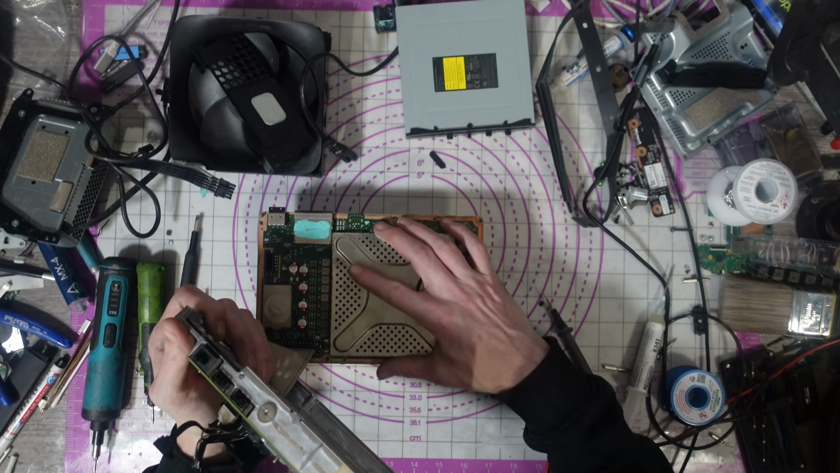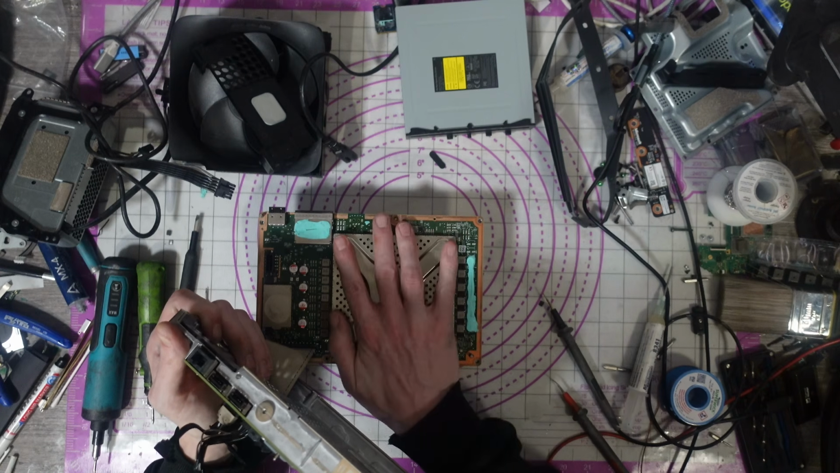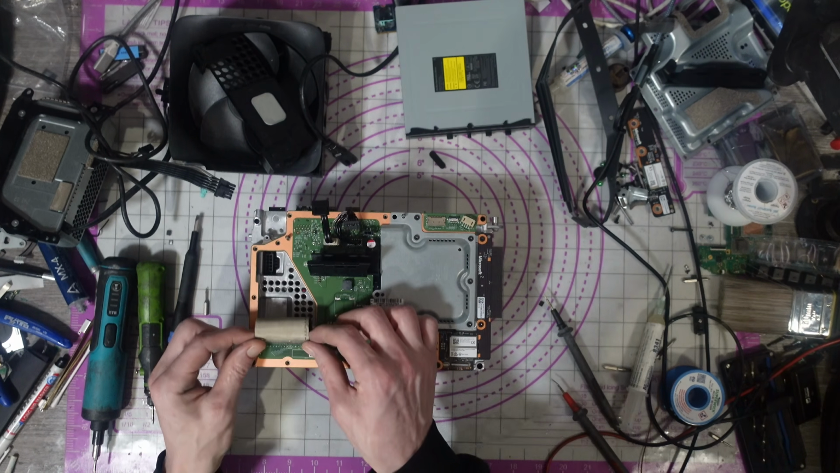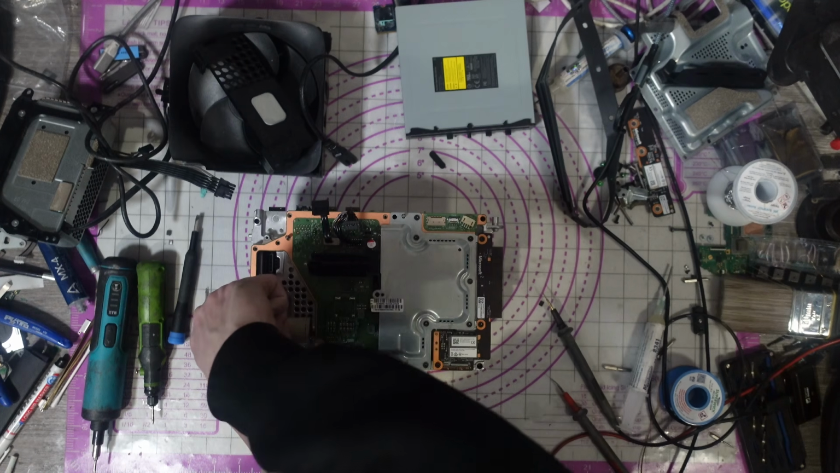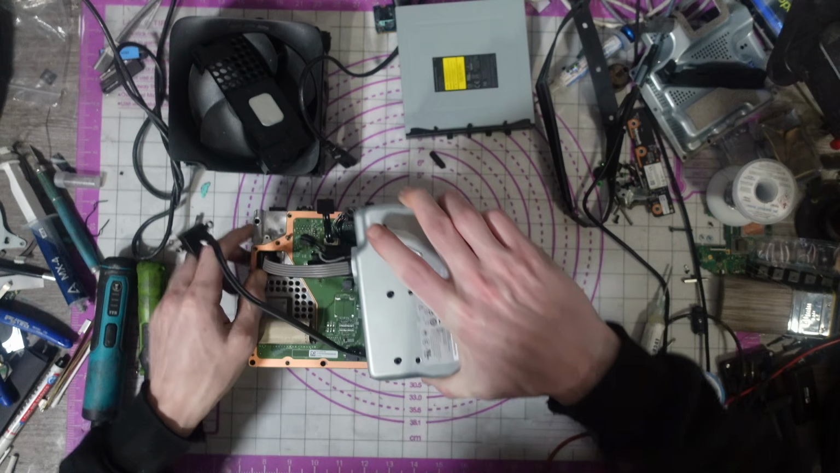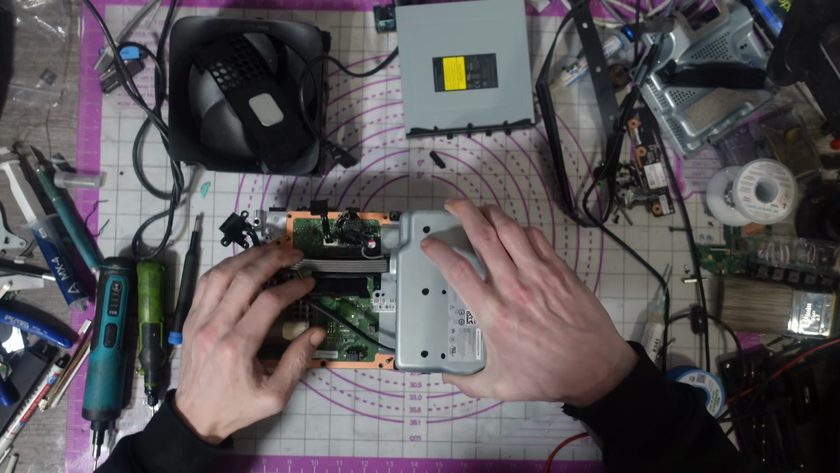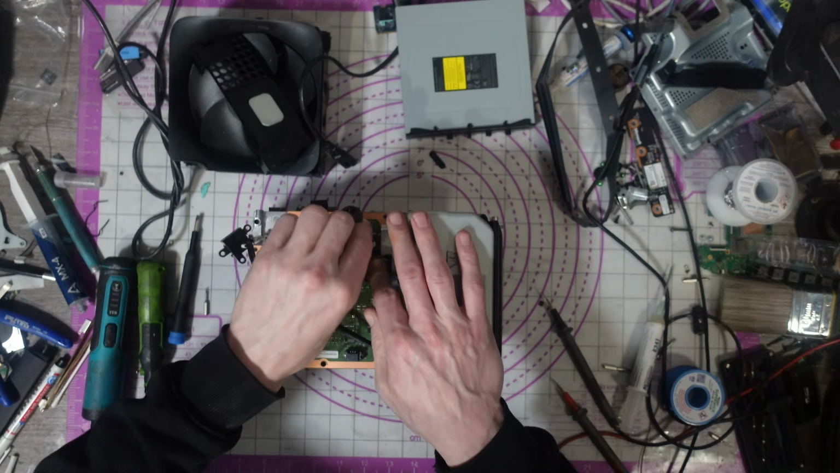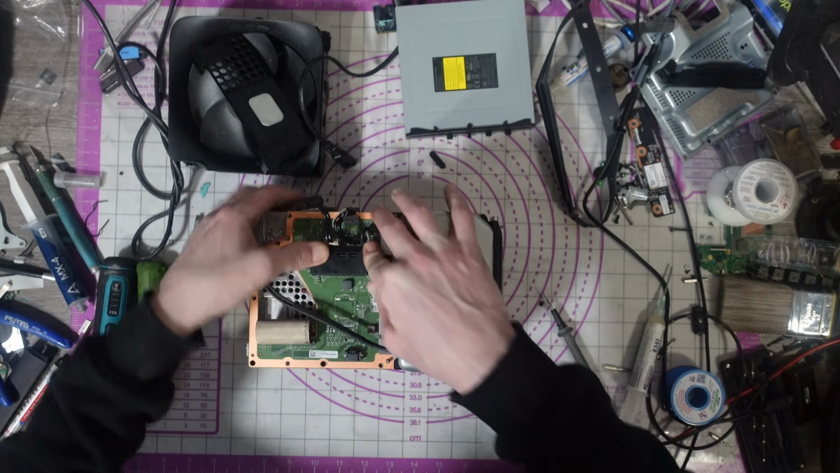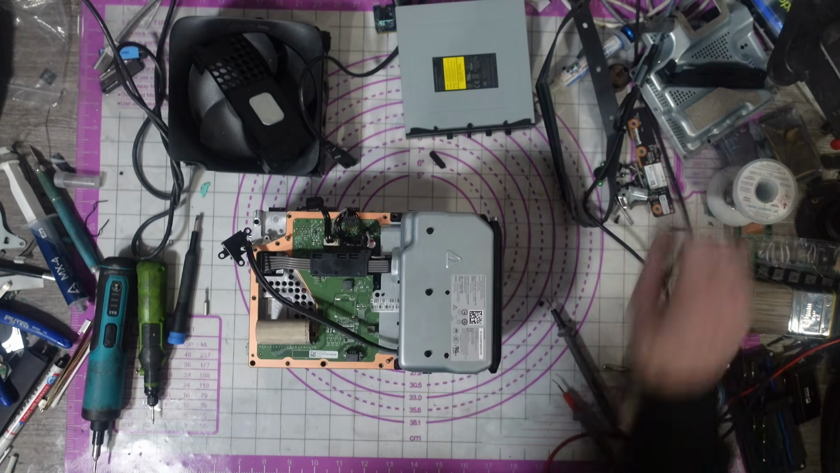I haven't replaced the thermal paste on this, by the way. I've just added to it because, let's be honest, it's brand new thermal paste. It's only a couple of weeks old and it's not dried up, so I've just added a bit to it because, well, I'm lazy. No, I'll do that sometimes if I've got it in under warranty. If I haven't got to clean the thermal paste off, I'll just add a little touch to make sure it does full coverage, because obviously some of it squeezes out the sides and stuff like that.